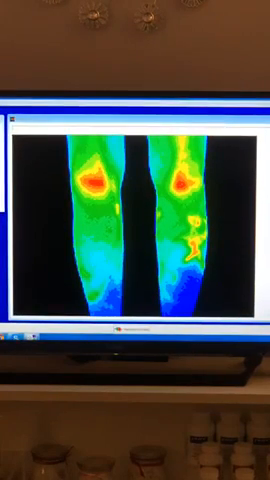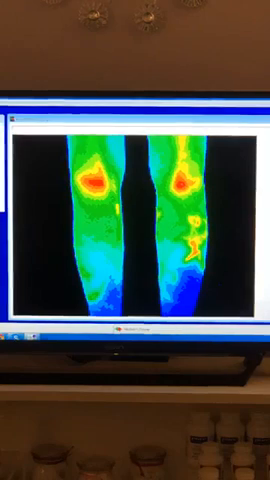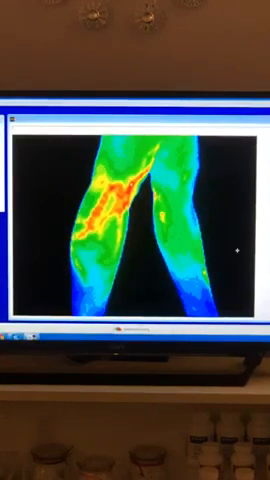All right, now sideways, either way, and just a little bit like this. We're going to do both sides. Doesn't matter. Okay, pivot around the other side.